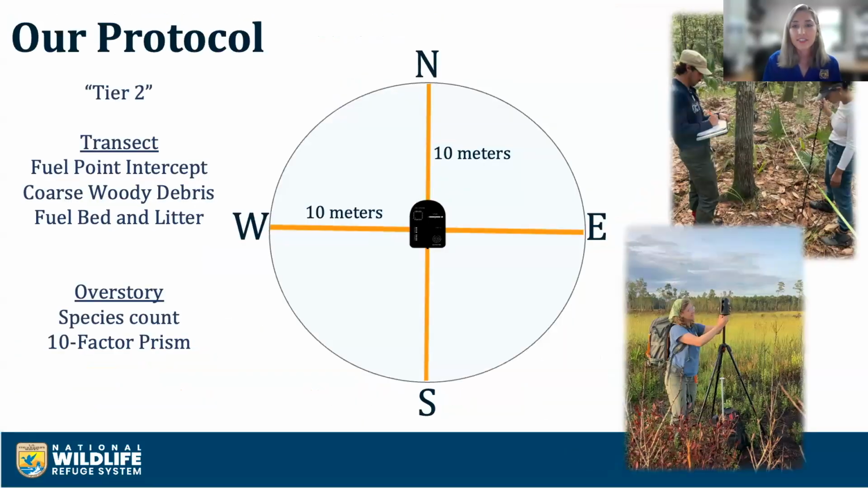As I just mentioned, the first time we collect field measurements at that plot. These take about 45 minutes to an hour to complete, depending on the density of that vegetation. The scan is taken at the middle of the plot, and the meter tape is stretched from north to south and west to east. Along the transects, the